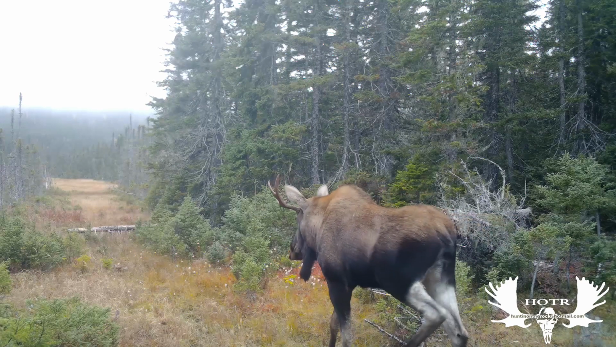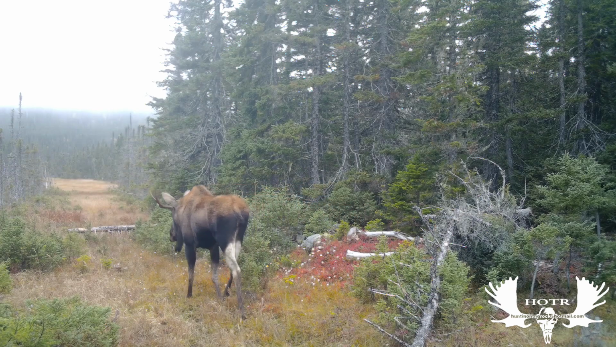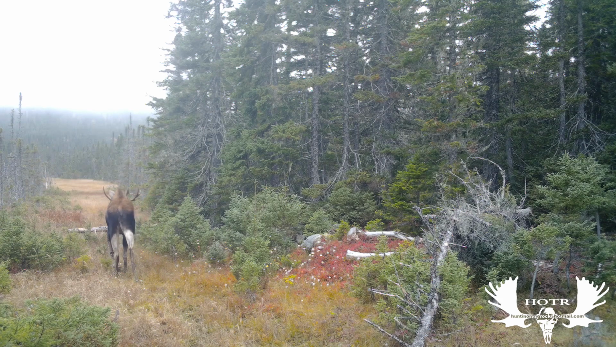Camera 7 was another new venture for me. I walked here one day, I had a GPS with me, and I went on a long hike and found this place that looked beautiful, and it was an old trail there. So I decided to put a camera. I saw quite a bit of moose sign, and I was impressed. I was always hoping, of course, for a monster, but I didn't get that. But I still got some nice footage, I must say.